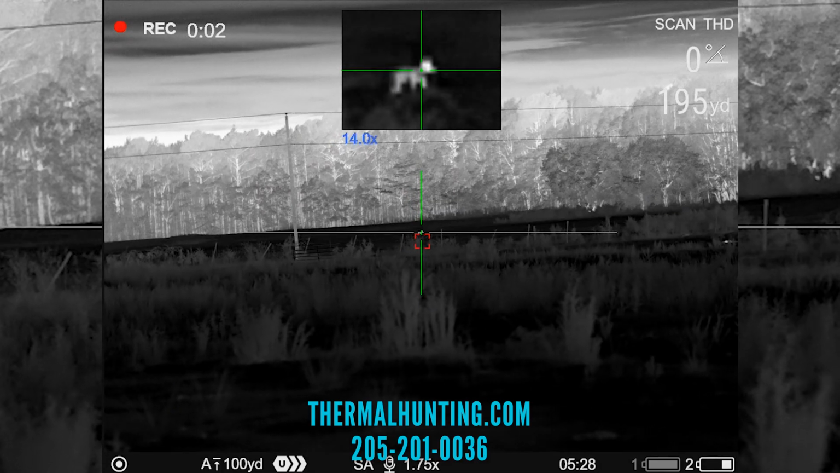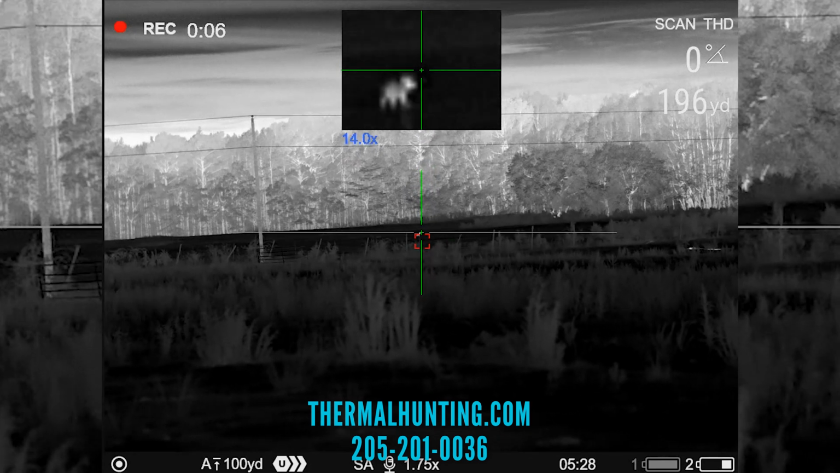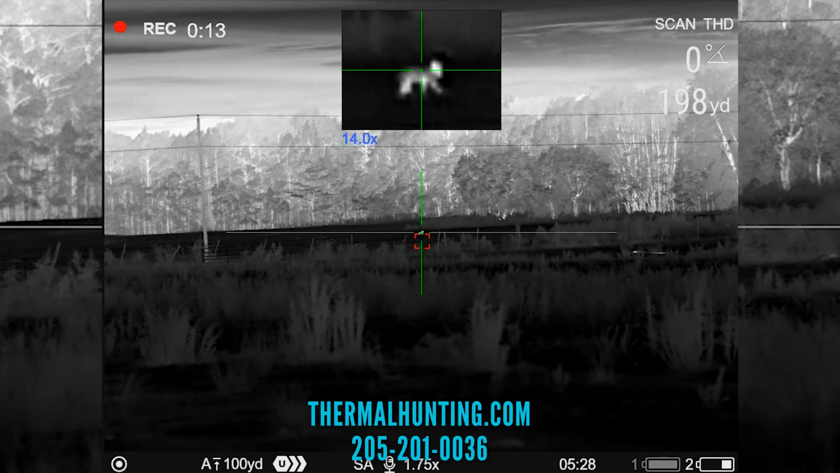Another cool feature about the XL50 is that it comes with 2 batteries. It comes with the APS-2 and the APS-3, where the XP50 just comes with the APS-2 battery.